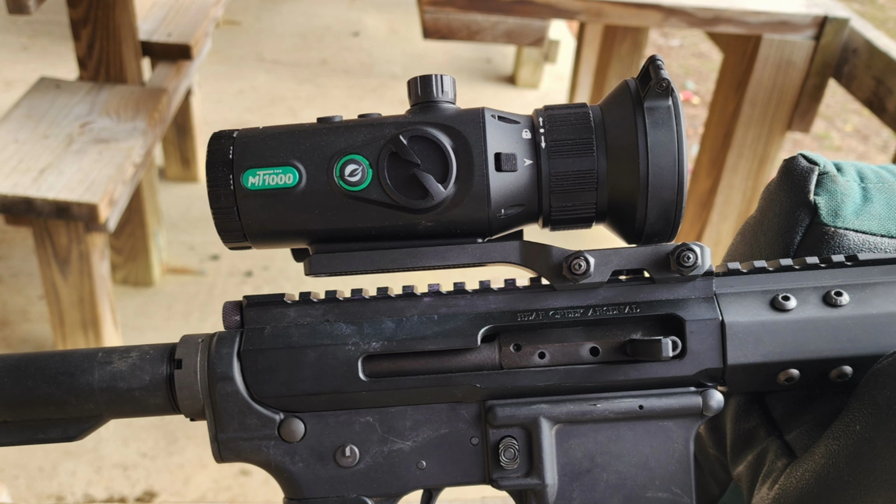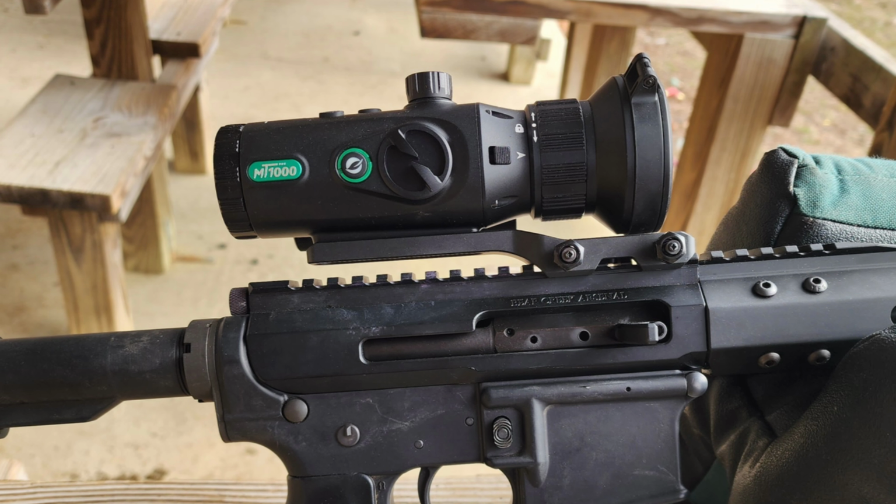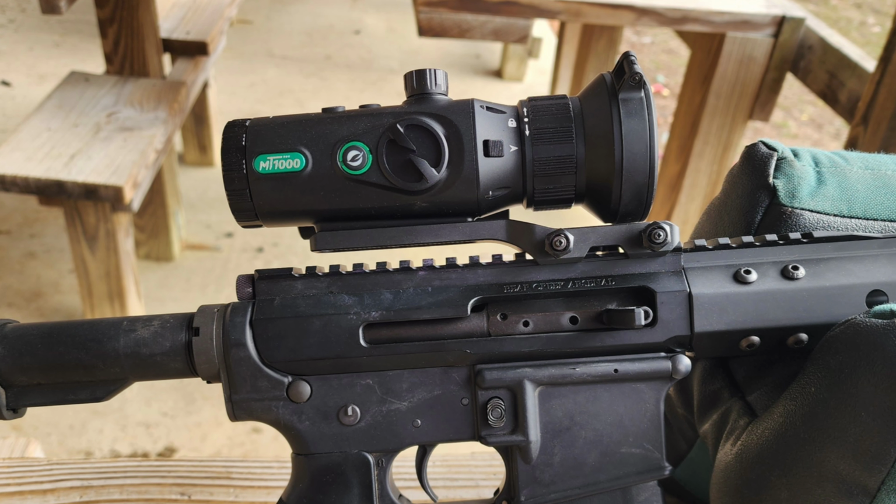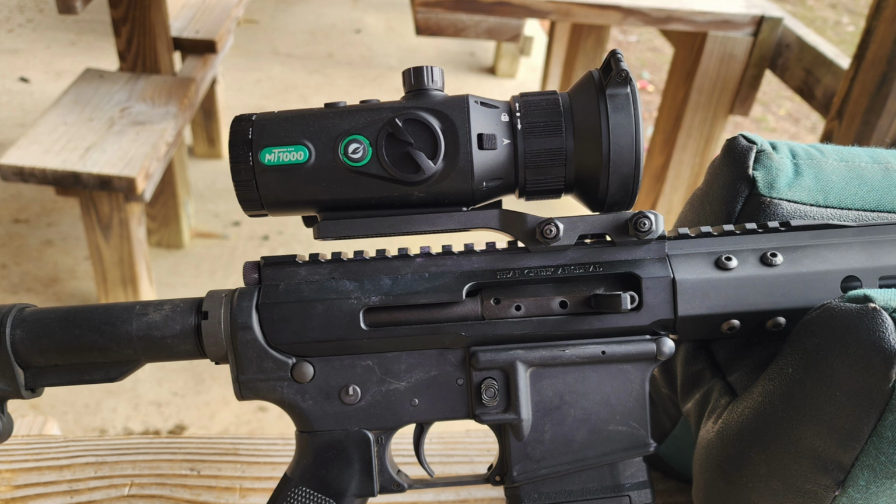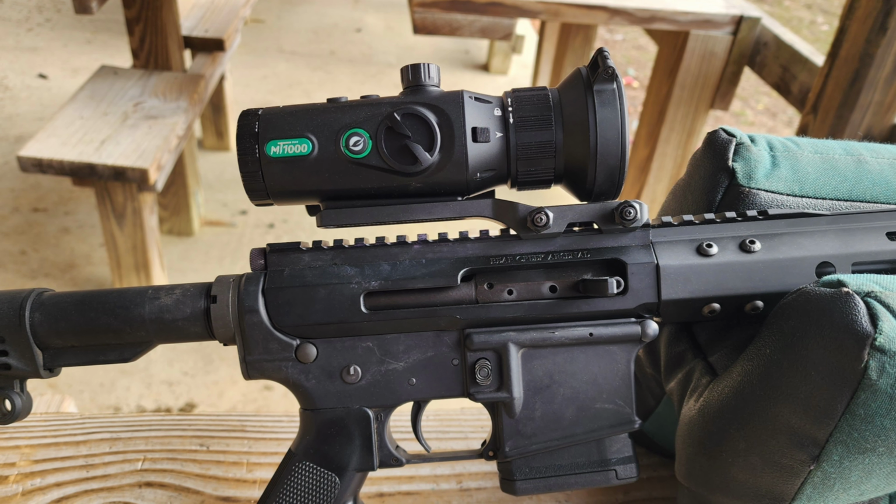So for what this thing does and the resolution of the thermal sensor and how far it reads and all that, you could even see there in that lake, where those people were at was 400 some yards, but you can still see clear across the lake again behind them. And the trees back there are lit up a little bit because the bark on the tree is still a little warm from the sun being out earlier in the day. So that's got to be like 1,000 yards back there, and you could still see back there.